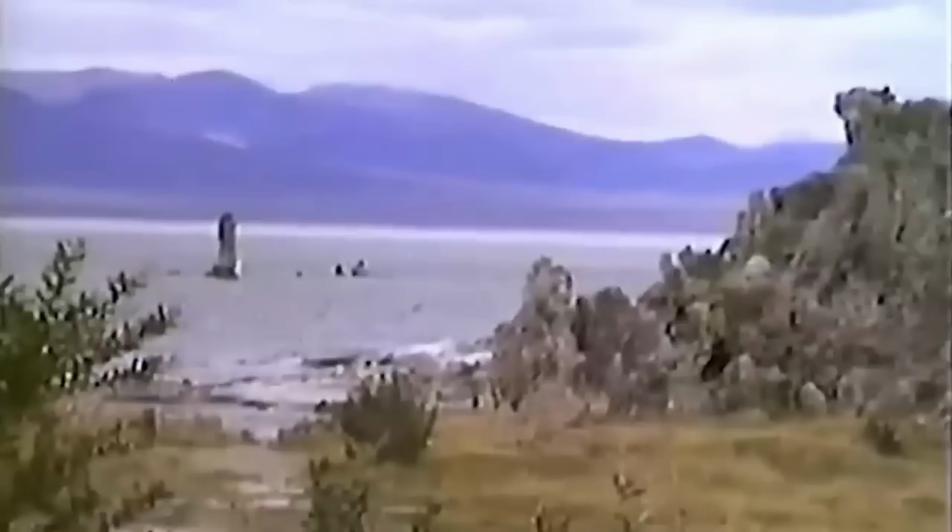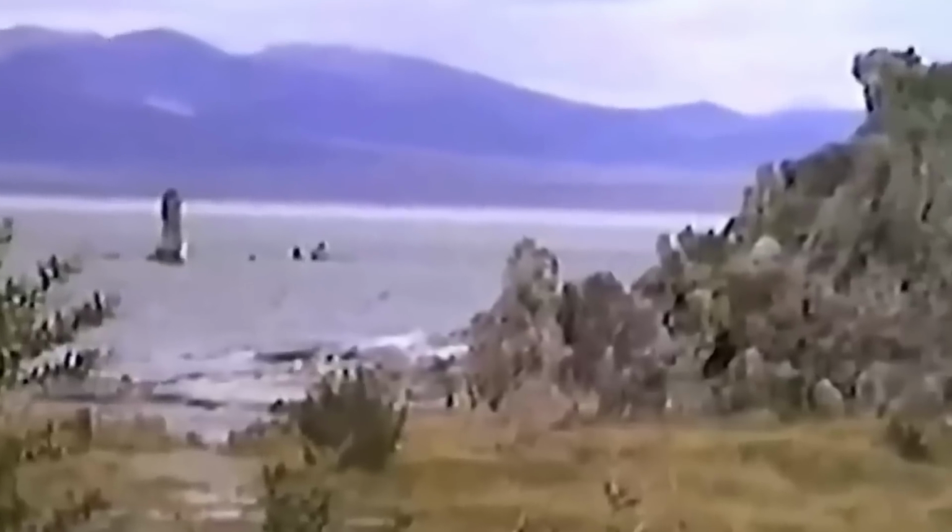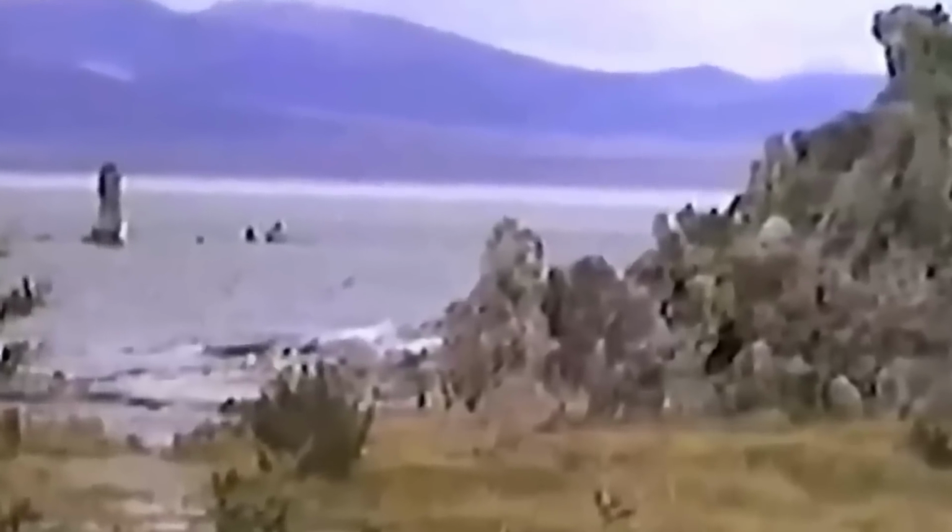Did you catch it? Upon reviewing the video, the tourist realizes there was something near the rock that they didn't notice while recording. Upon zooming in, a large black figure resembling a Bigfoot emerges from behind the rock and then mysteriously disappears.